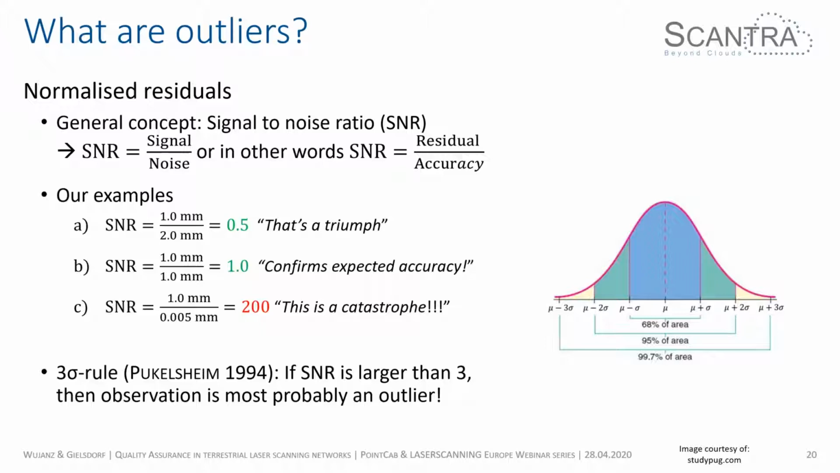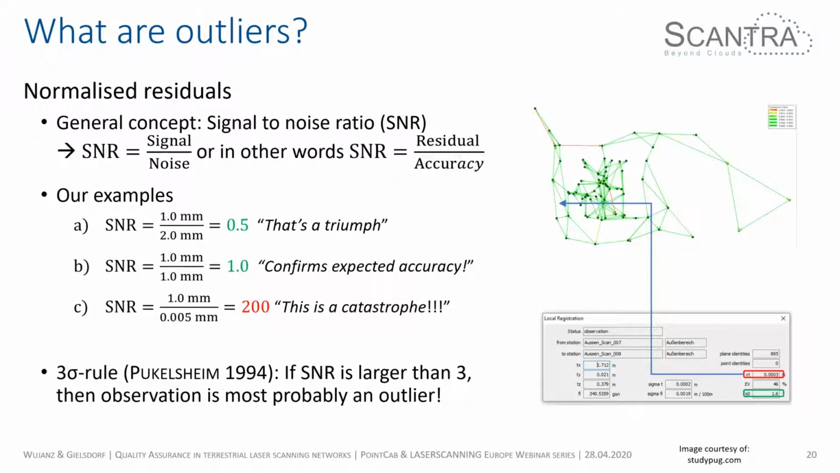And probably some of you remember adjustment theory, or if you haven't ever heard of adjustment theory, you probably had statistics. There's a very basic rule called the 3 sigma rule, where you say if the signal to noise ratio, which in geodesy we call the normalized residual, is larger than 3, then the observation is most probably an outlier. The larger this value is, the more likely it is to be a real outlier, and we need to do something about it.